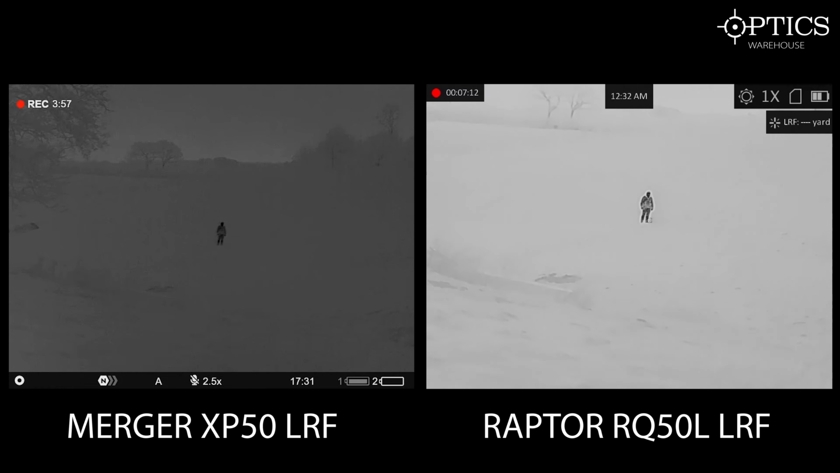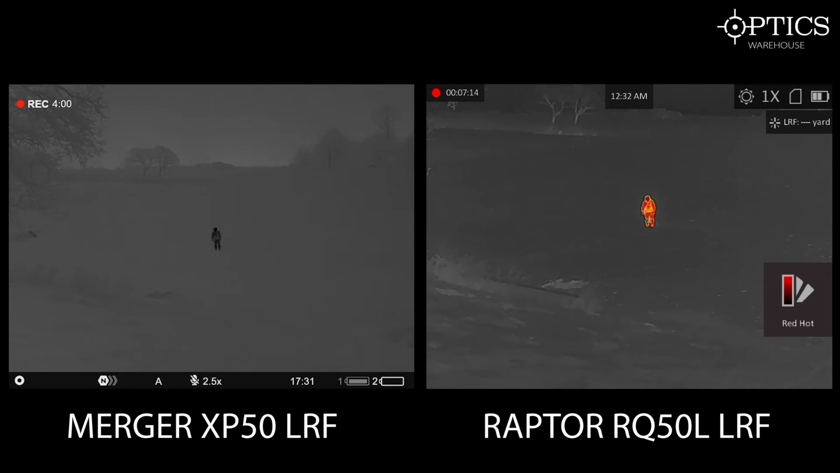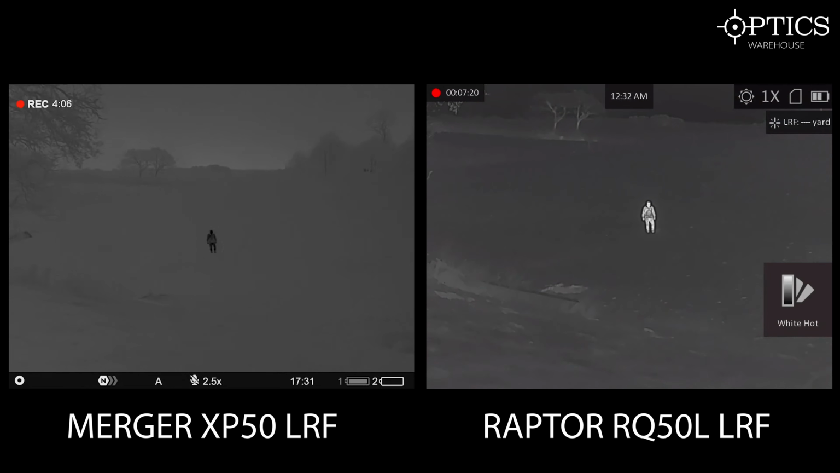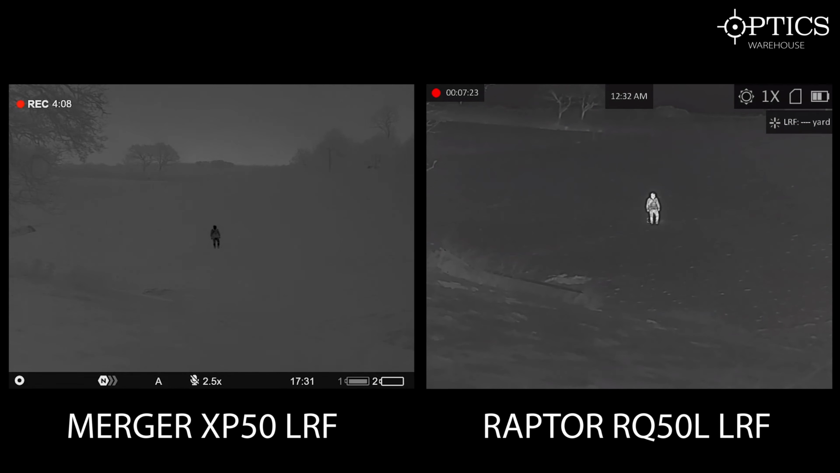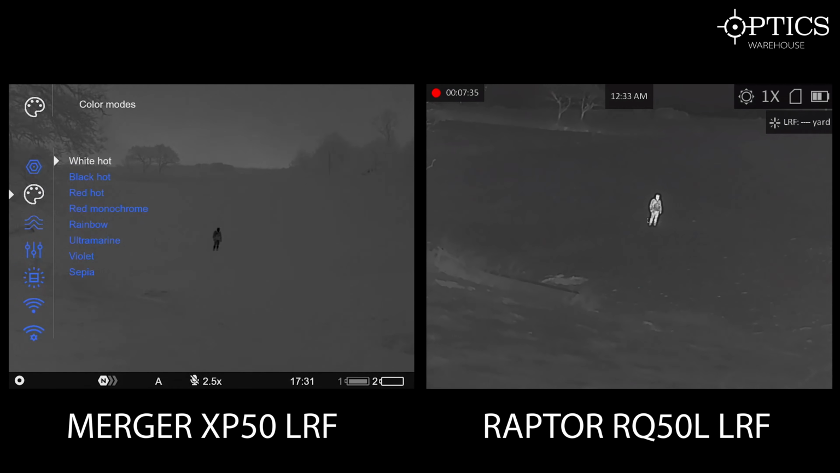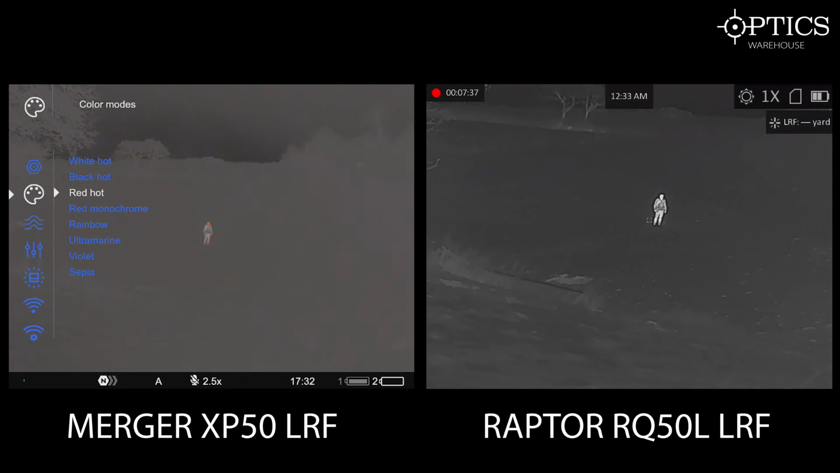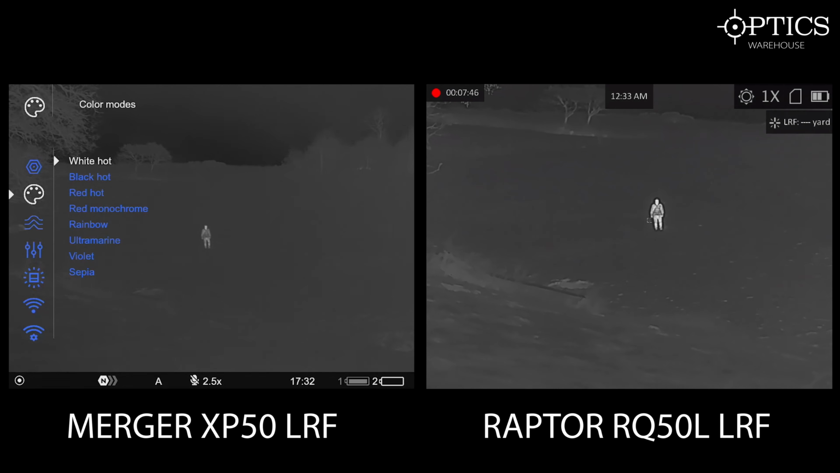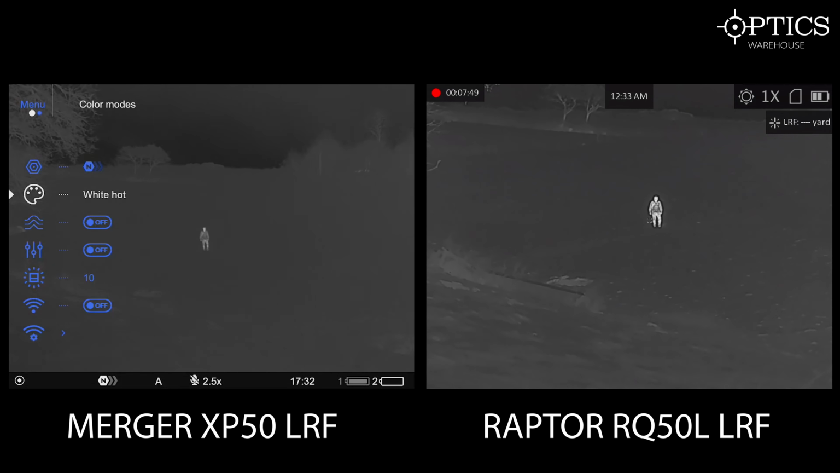Now I'm going to show you the Raptors in red hot, go through, and then there we've got our optical. You can quite clearly see them, and then we go on to our white hot. Then on the Mergers, all we have to do is go onto the menu system and simply go up, there you go, and you pick your different colour palette. So you've got your black hot, your red hot, which shows them up, your red monochrome, rainbow, ultramarine, and it's got a nice transition between each one, depending on which one you want to go for. So if you go for the classic white hot, and we go off there.